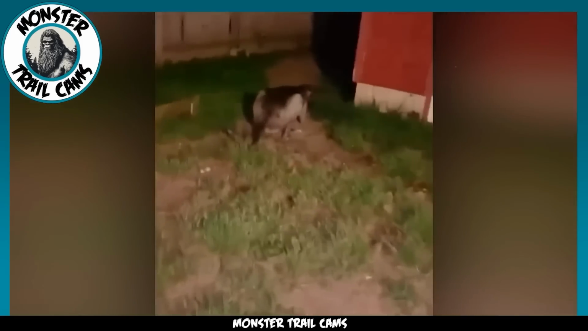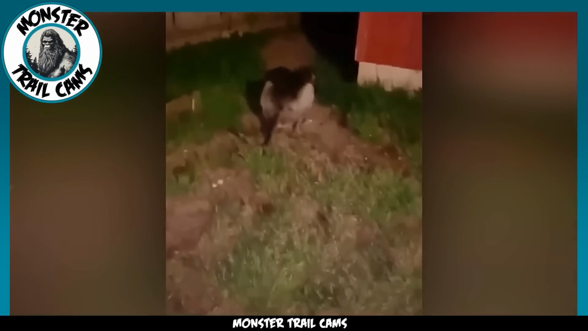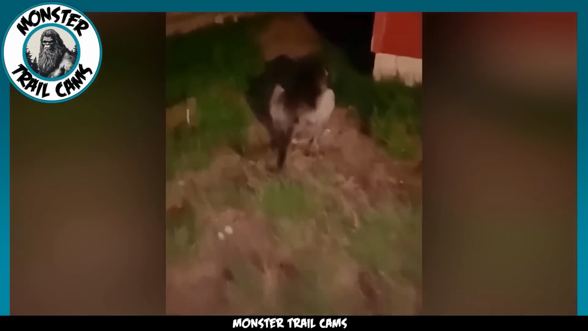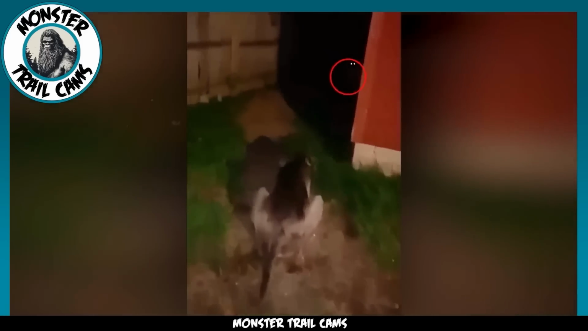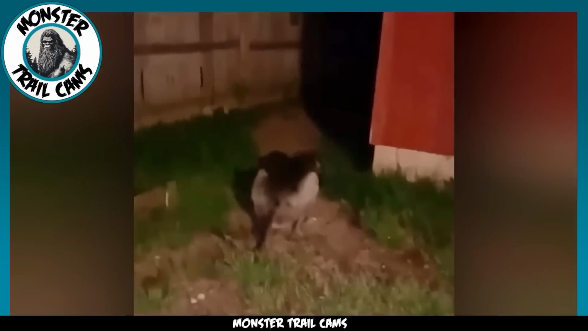Now, I must say, this next clip is quite intriguing. It was captured in a humble backyard where nature intertwines with human territory. The camera focuses on the backside of a dog, lying peacefully on the lush green grass. What catches our immediate attention is the intense fixation of the dog towards something in the distance. It's as if all their senses are heightened, their body language revealing a sense of anticipation and curiosity.